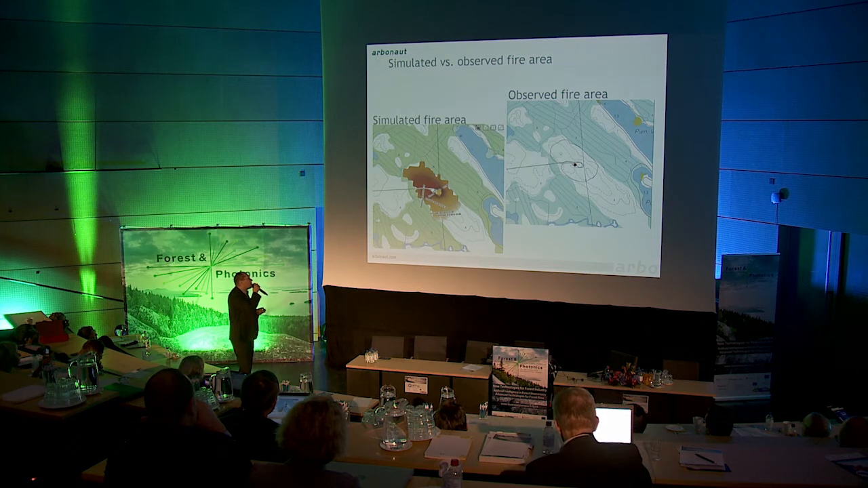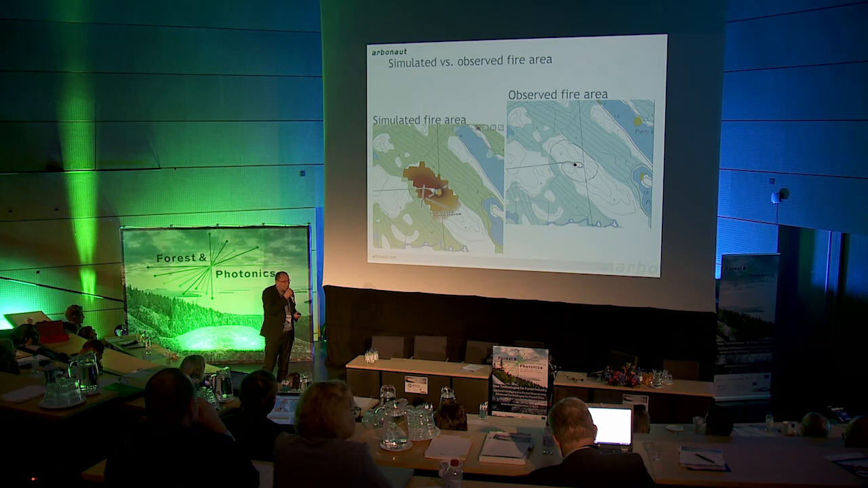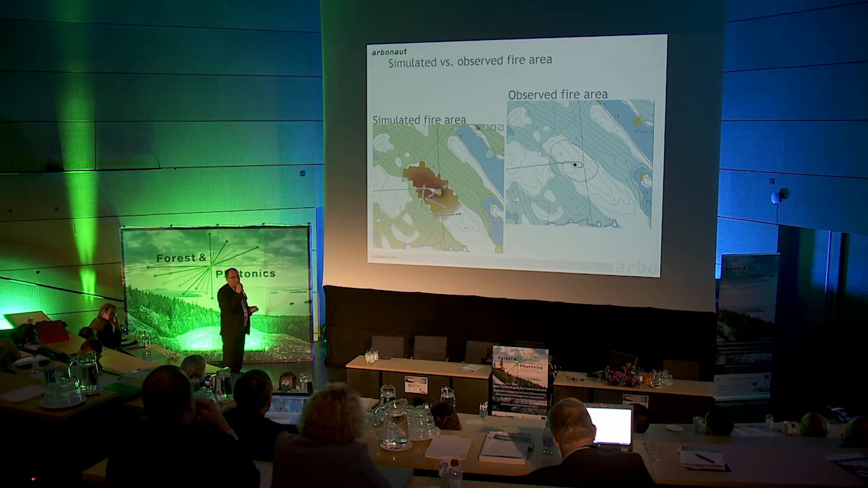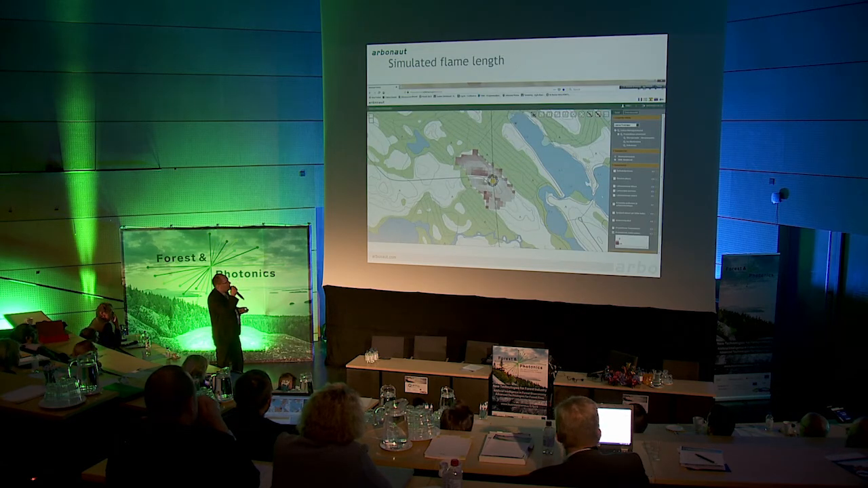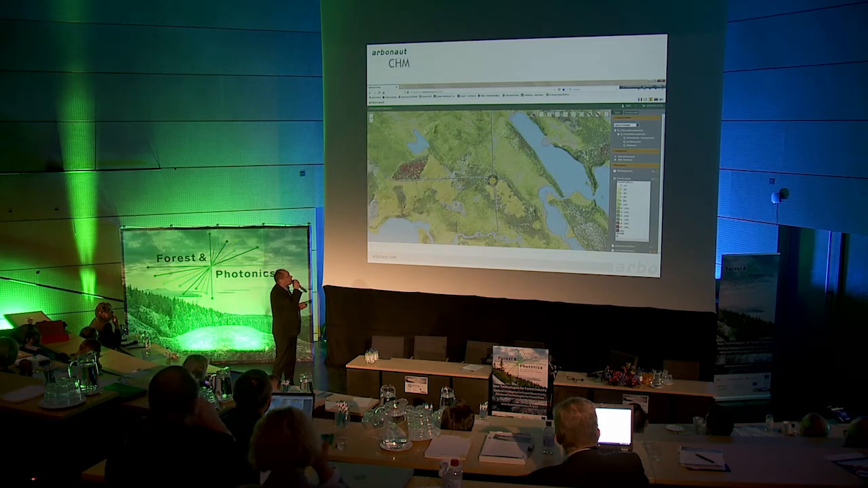So we don't have a huge amount of data. Mark, you mentioned that you have 7,000 fire cases in your model. In Finland we don't have as many cases to look at, but we have some. And the fire flame height map as well.